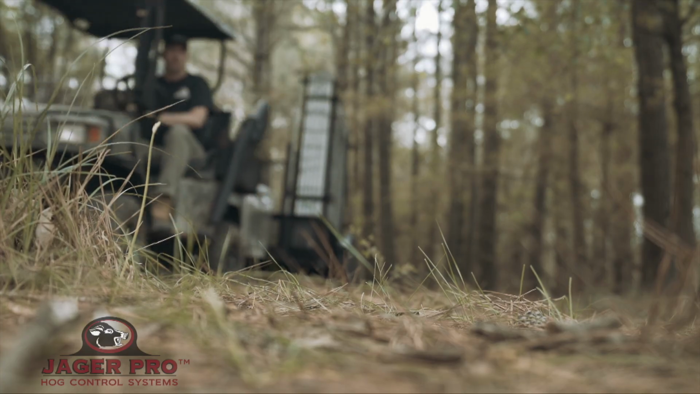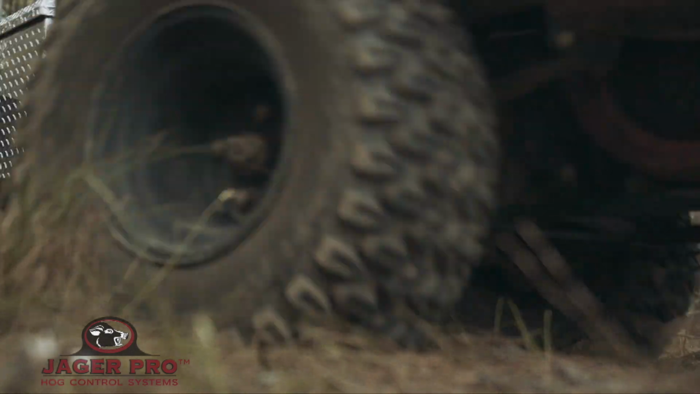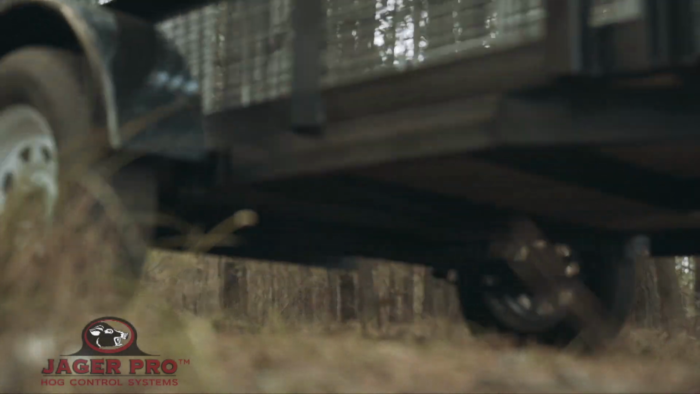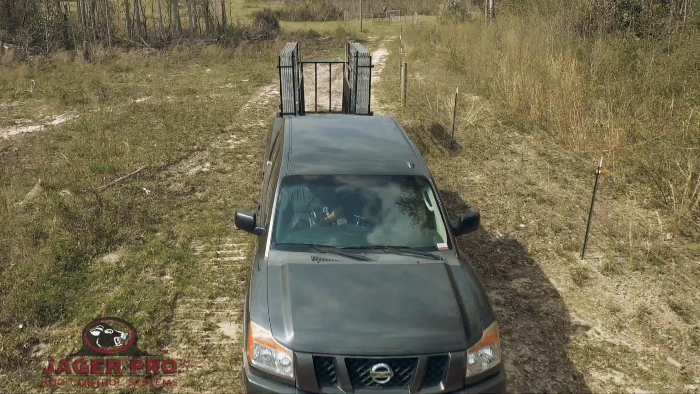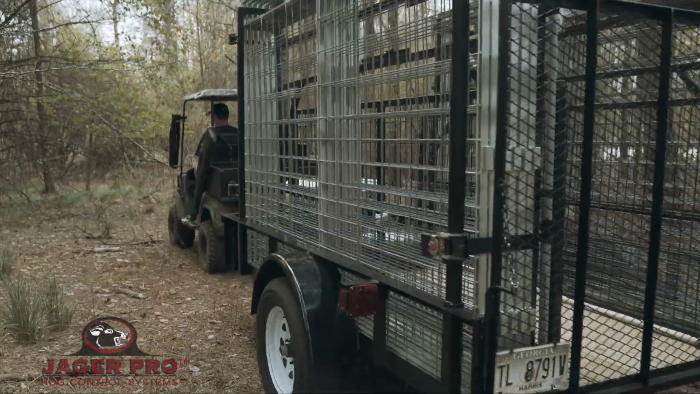Our M.I.N.E trapping system is also designed to be highly portable. The M.I.N.E trailer is optional, which means it is not required to operate the trap. Only one trailer is needed to transport multiple traps into the field and easily pulls behind a truck or UTV.